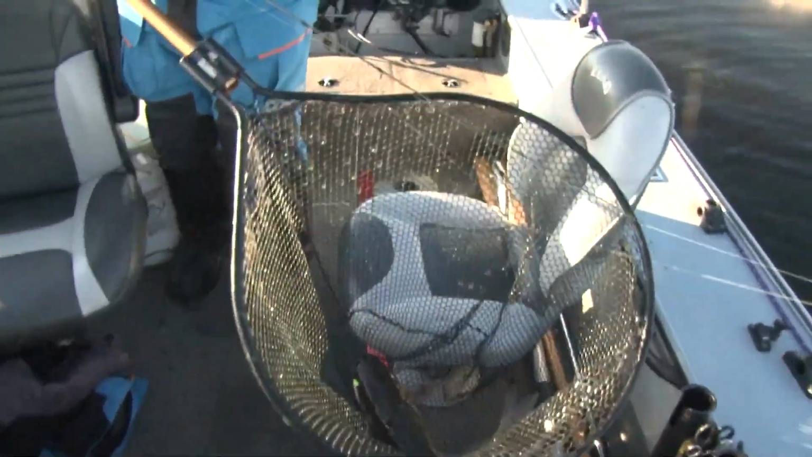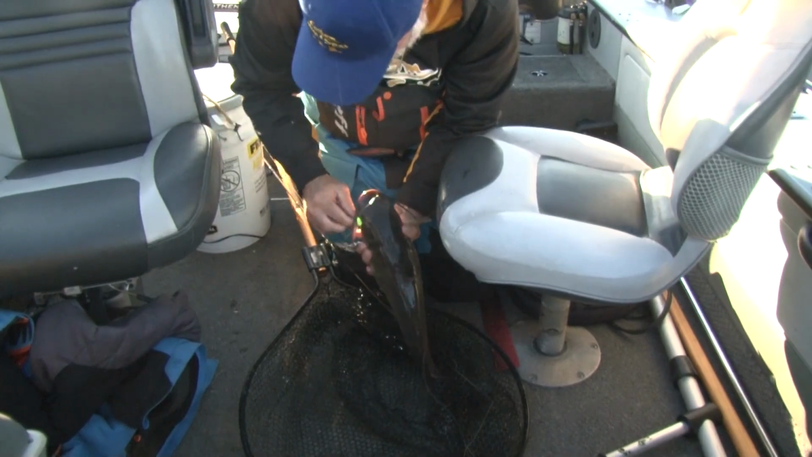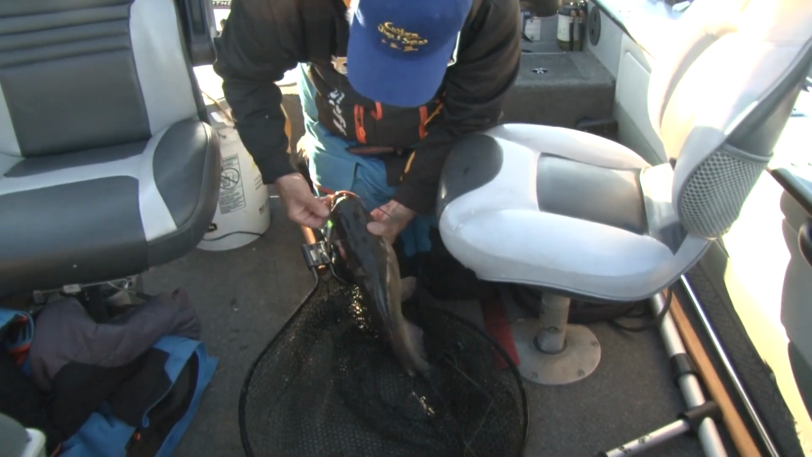About the same size as the other one. Now, not that it makes a difference, but I don't know, maybe it makes a difference. Both of these catfish have come on a chartreuse jig with, I think, a double minnow. Actually, no, the other one came on a single minnow.